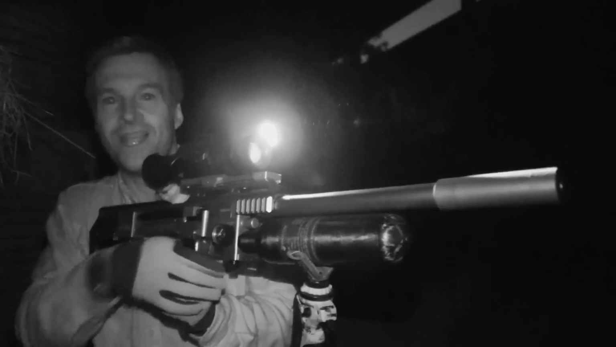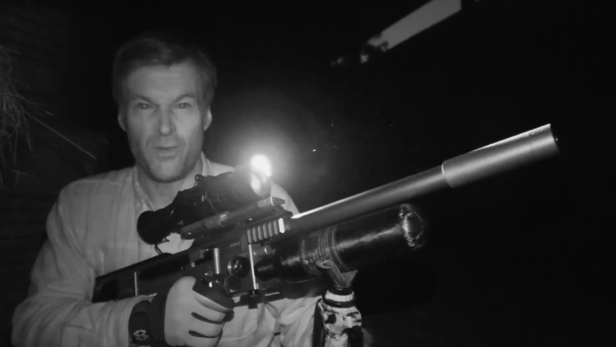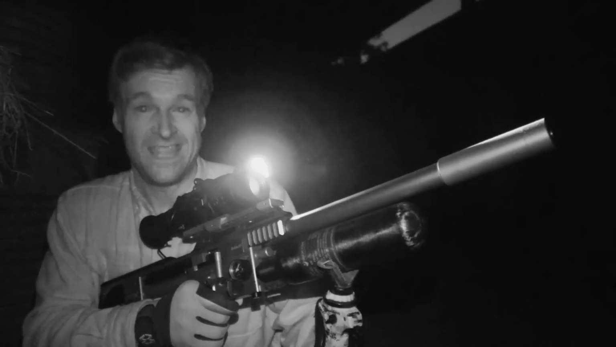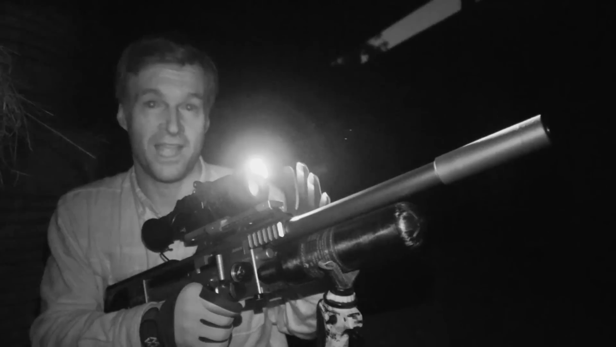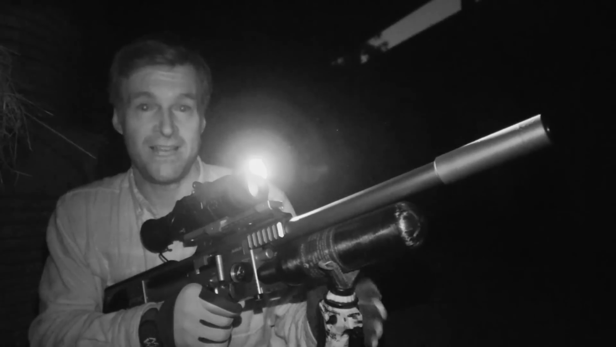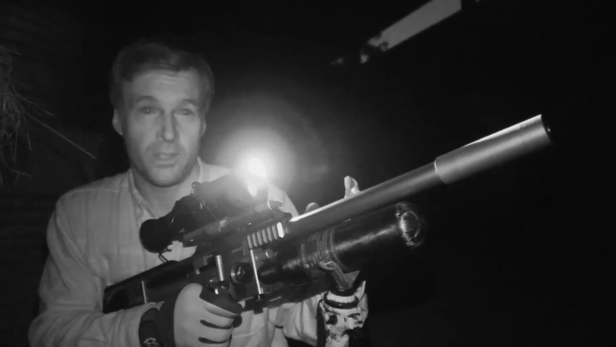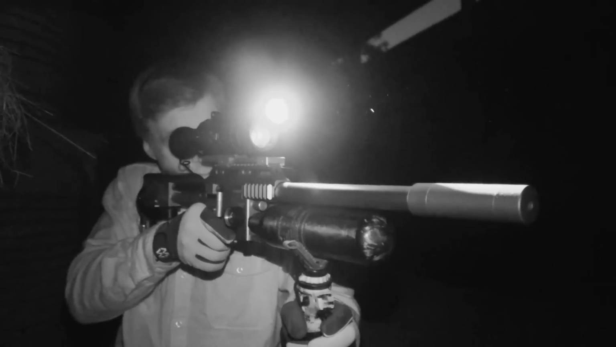Two in really quick succession there. I guess we've been here about half an hour now. We've shot a few rats, so there are definitely a few on the farm already. The important thing is that the Wraith is really doing its job, and it's just enabling me to exploit these opportunities as and when they crop up.